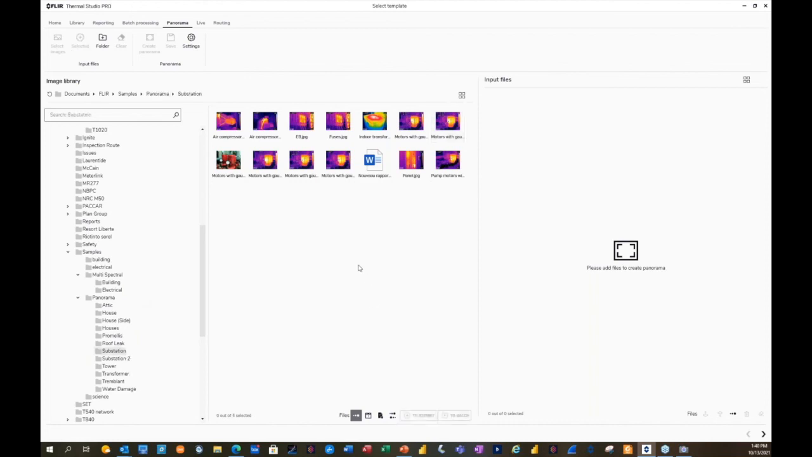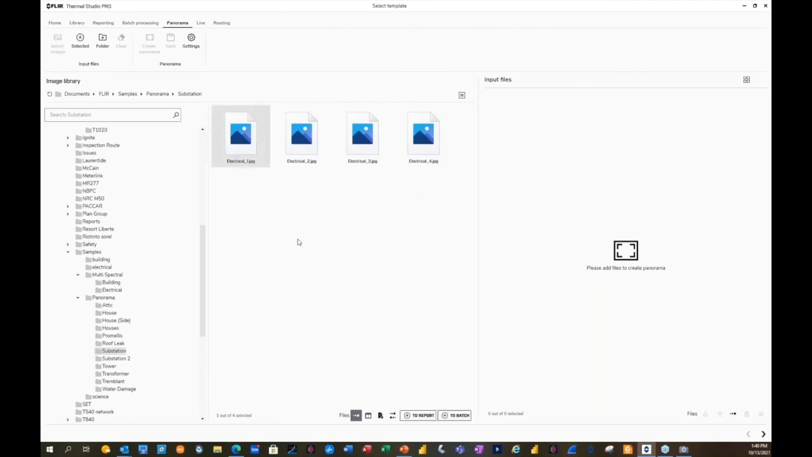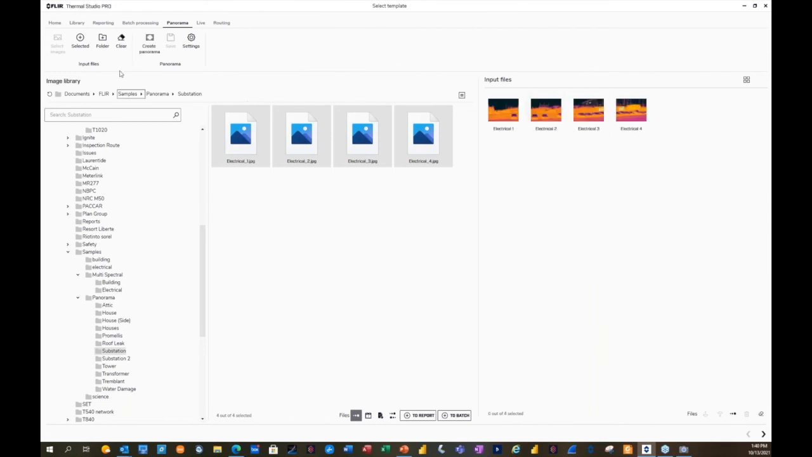So let me show you the substation. Here's 4 images that were captured for a substation. Let me make the icons a little bit larger. Okay, let's do it that way. Of course, now it doesn't load. Let's load these images into the panorama. Now I'm going to create a panorama.